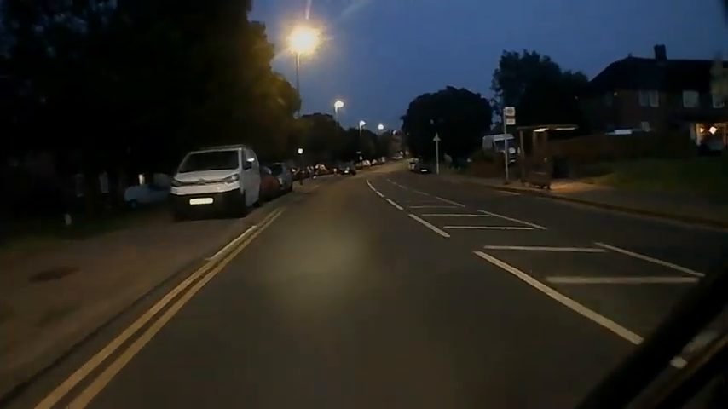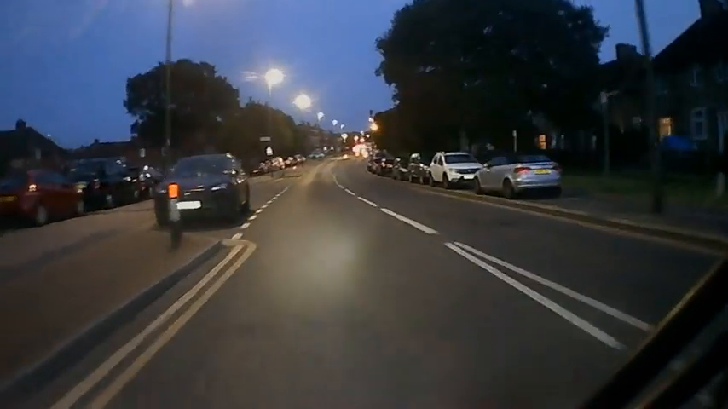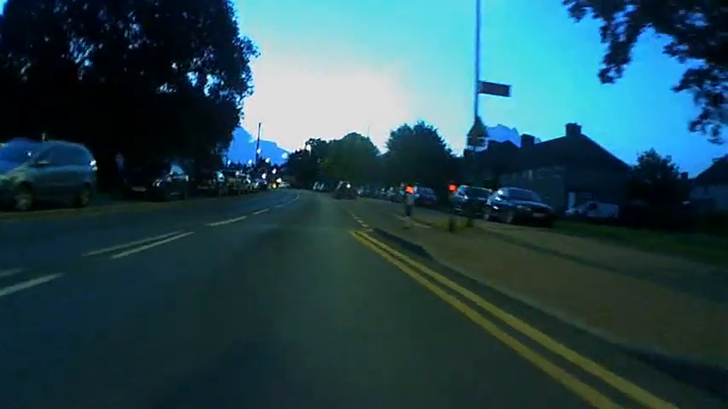Okay guys, in this video I thought I'd give you the opportunity to see what these cameras are like at night. They give a very good quality picture, and this is me driving back from St Helier Hospital from seeing a friend.